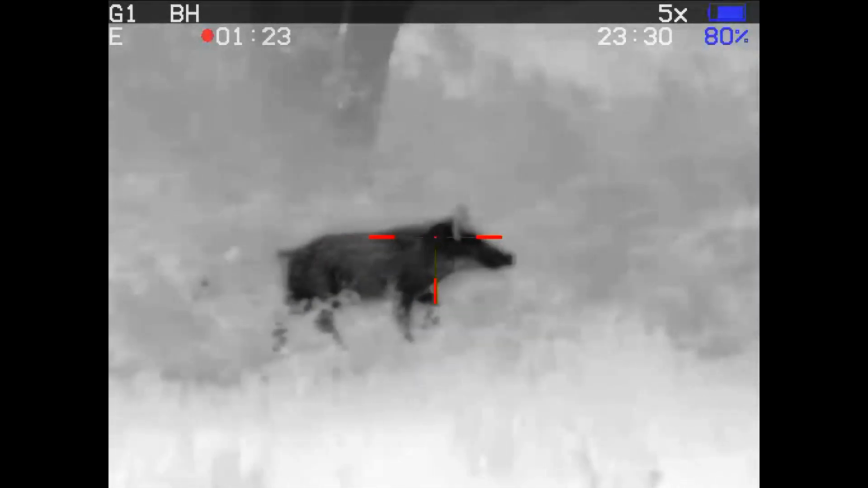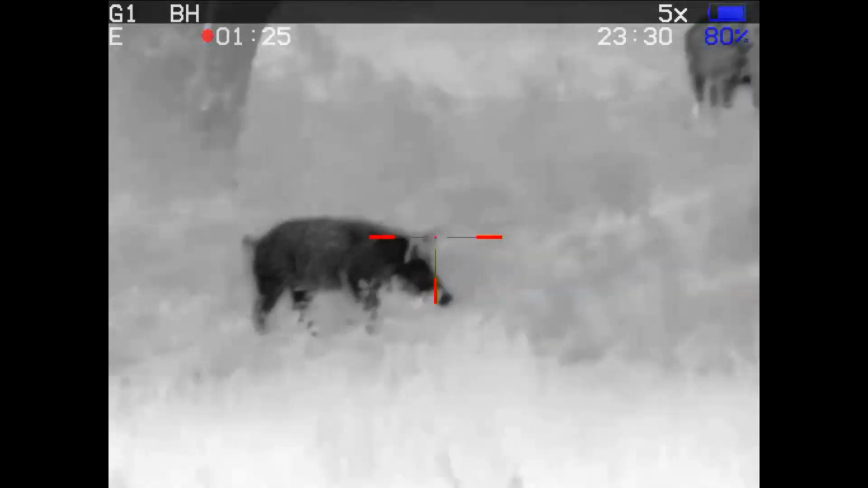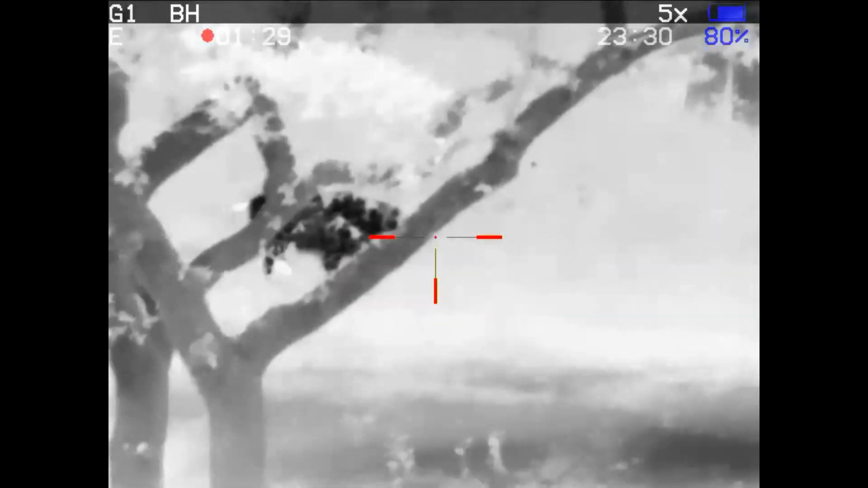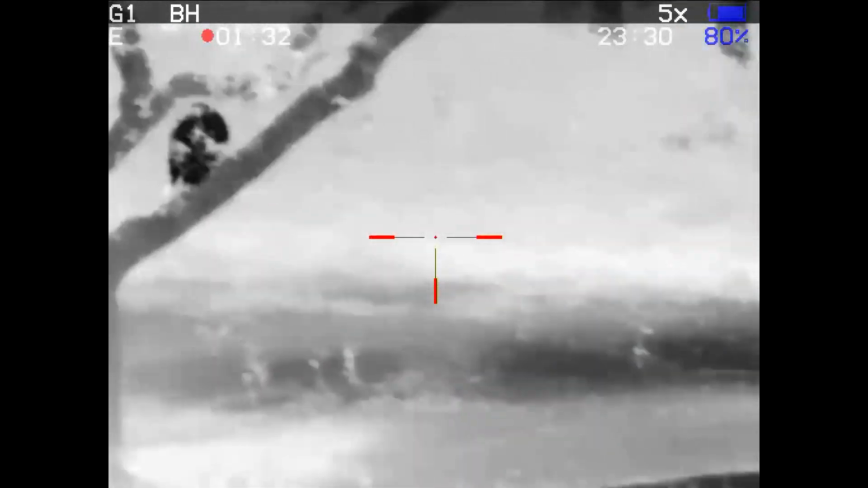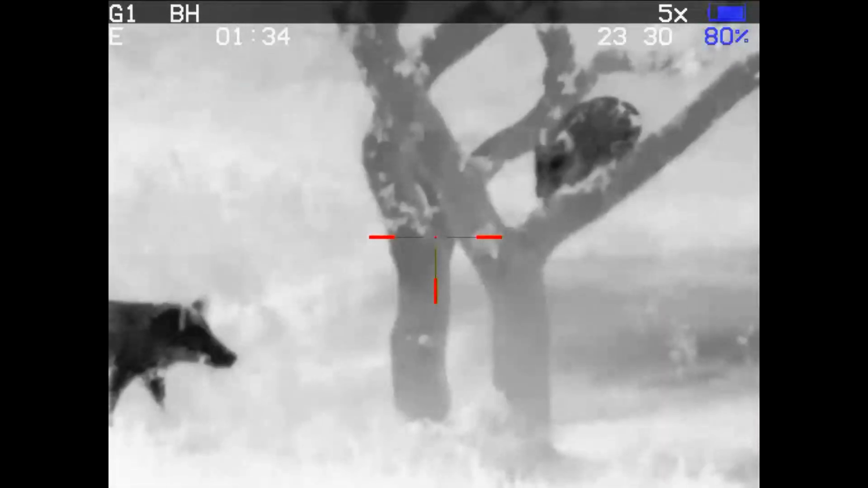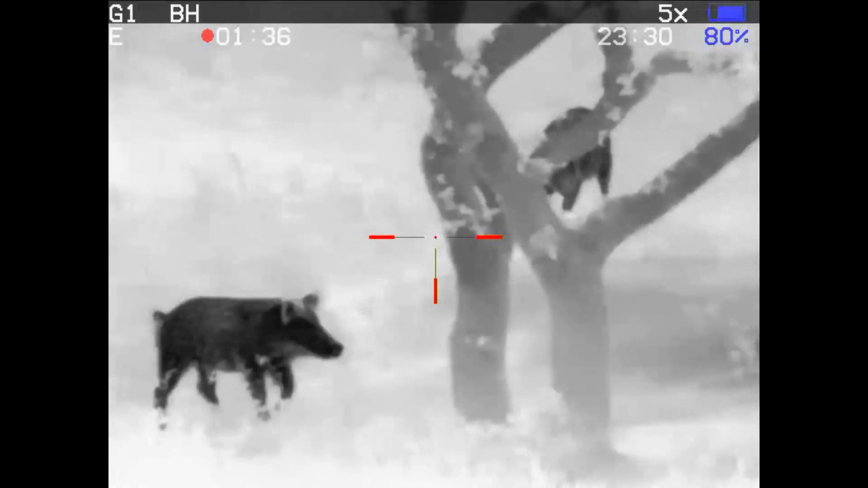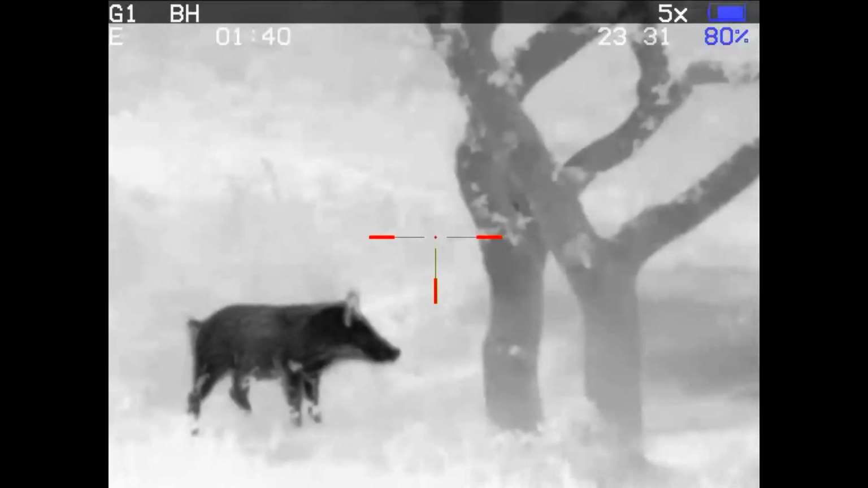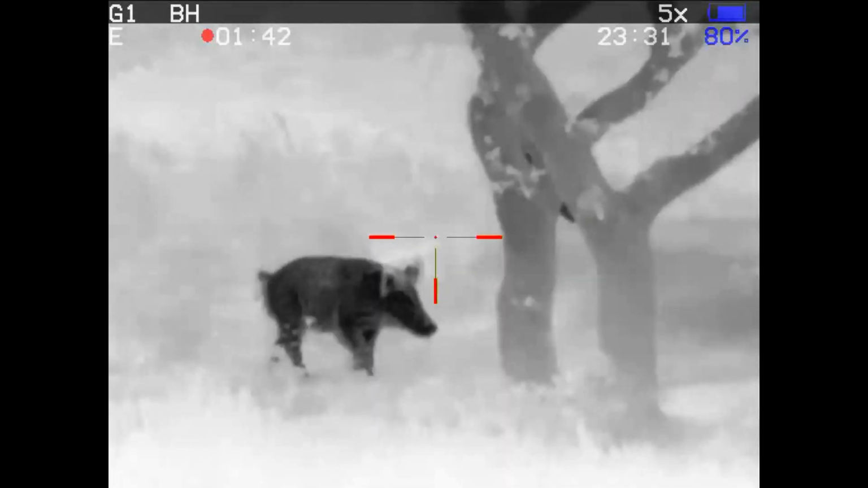And they're still pretty skittish. This one's still sniffing the air. And they are not in a hurry to get underneath the feeder and get corn. So I haven't sped any of this up. It's happening in real time. And it's killing me waiting to see what the hogs are going to do.